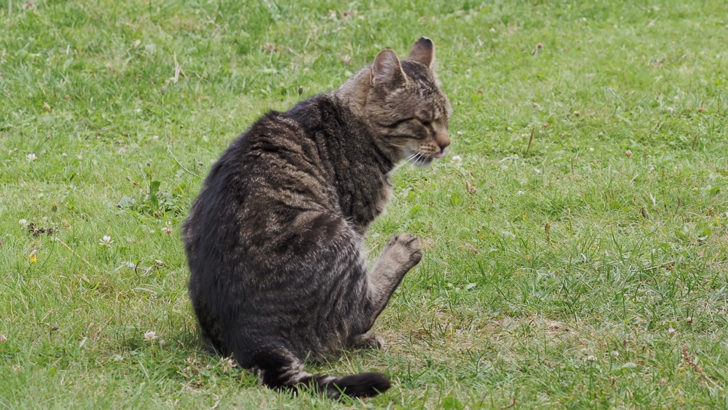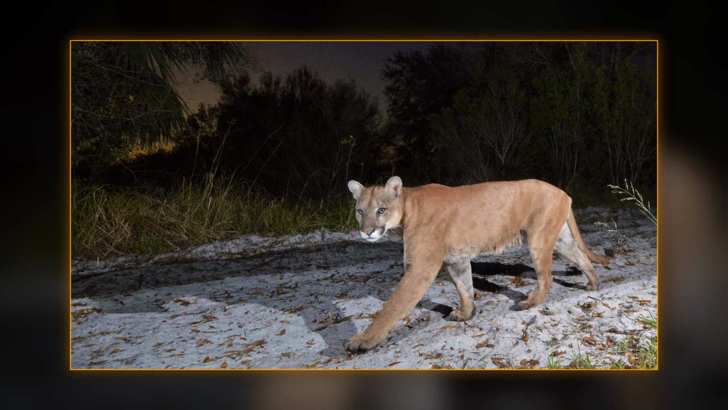So while people made all these guesses, the nonprofit ultimately noted that domestic cats are rarely seen on these lands, but it does happen, and that the area hosts many other animals like bobcats and panthers, and because of that, they're saying it's unlikely to be a feral cat. I think it is a feral cat.